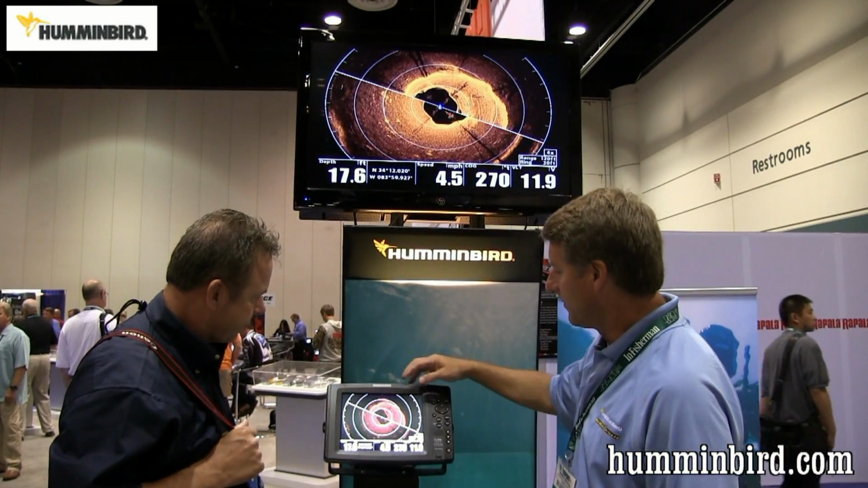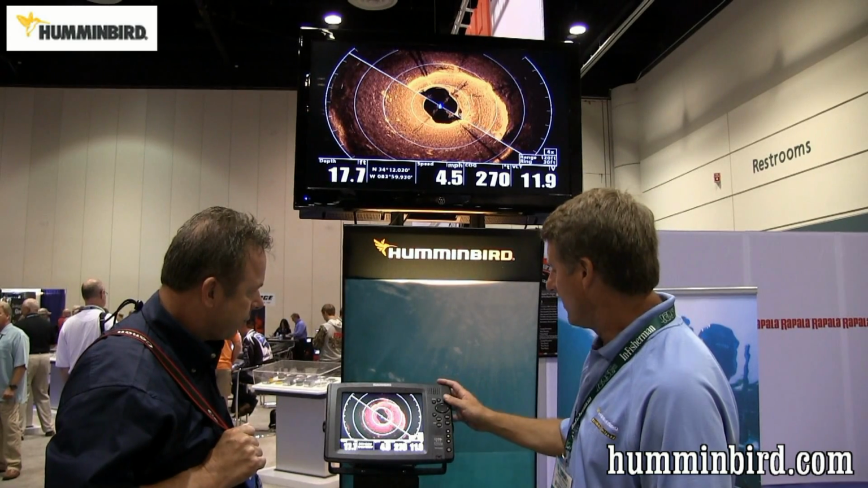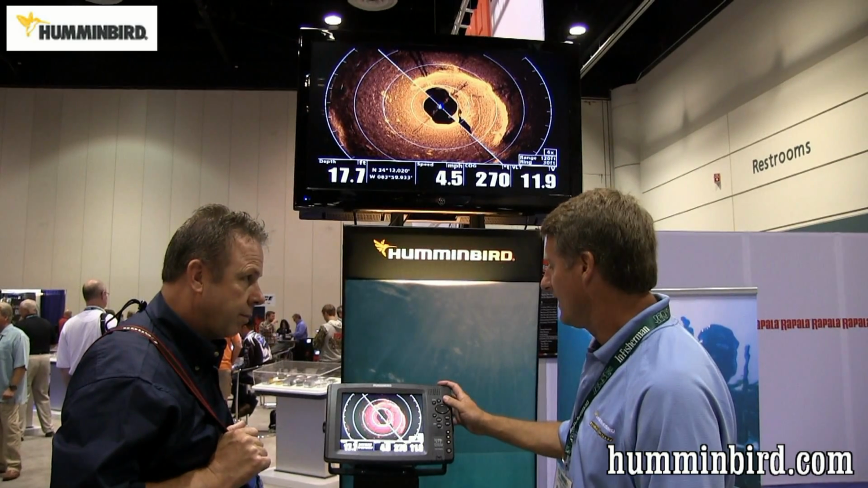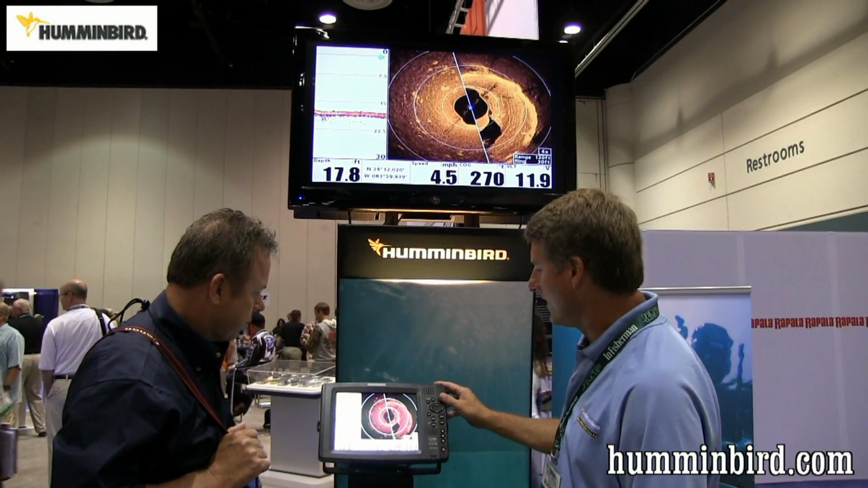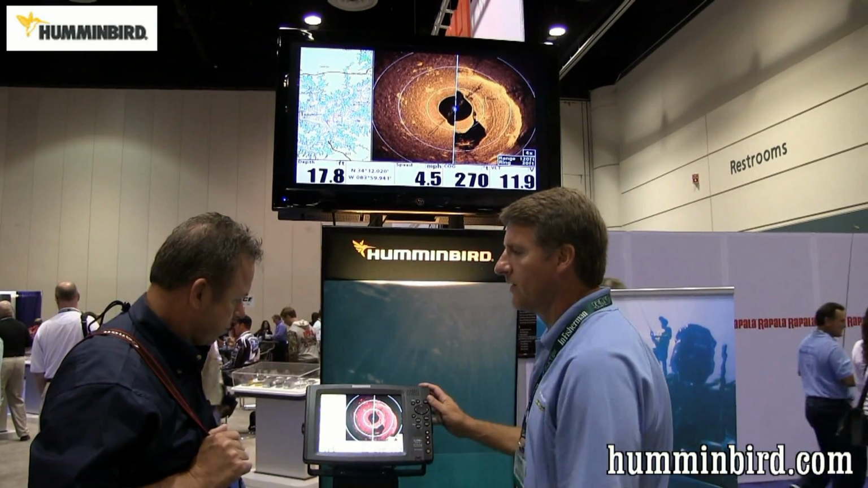You also have the ability to split the screen between regular 2D sonar and that. So you can come here and you can see your 2D sonar and that beside there, or you can go and look at your GPS map along with the 360.